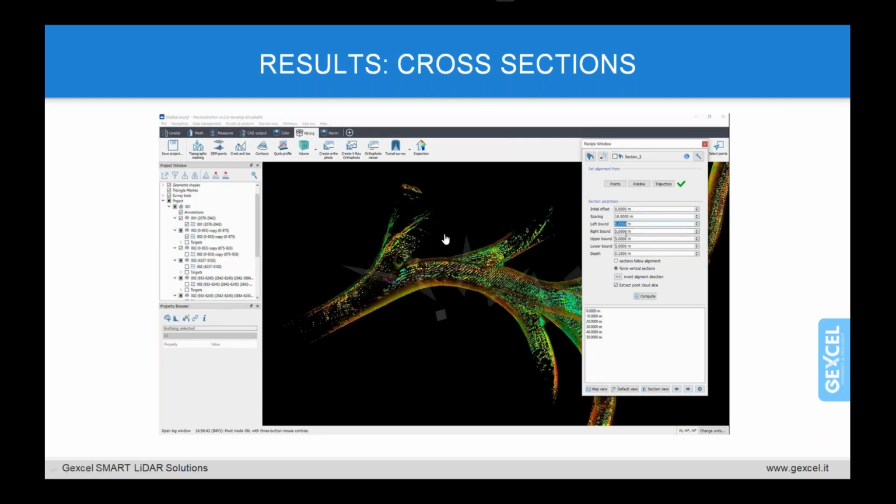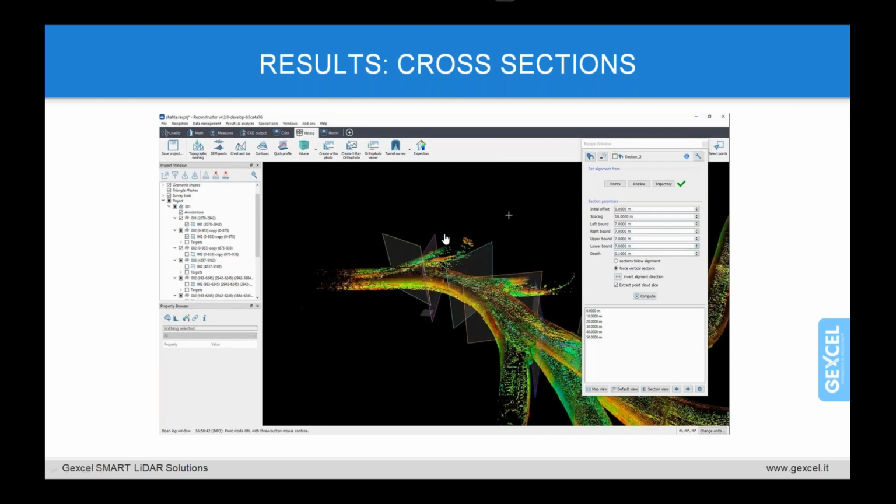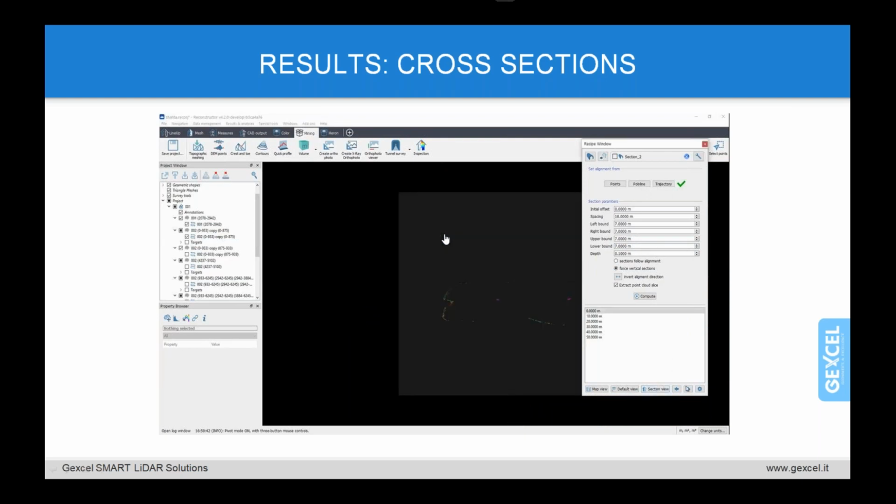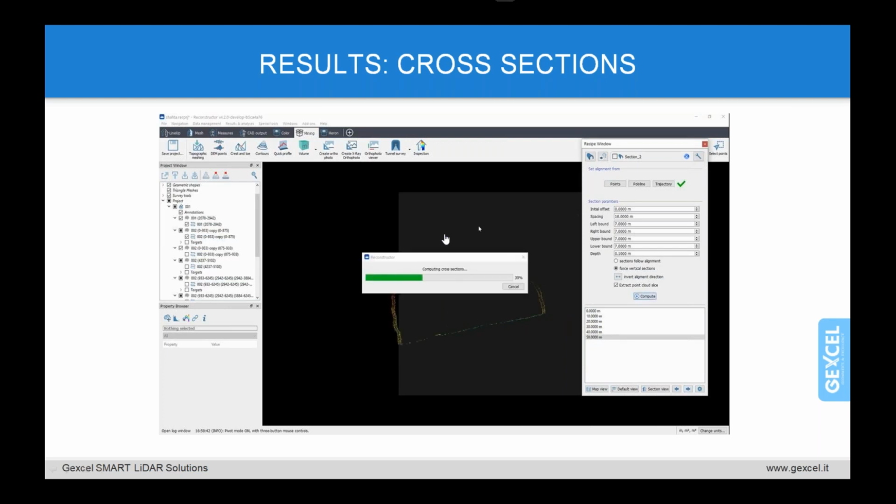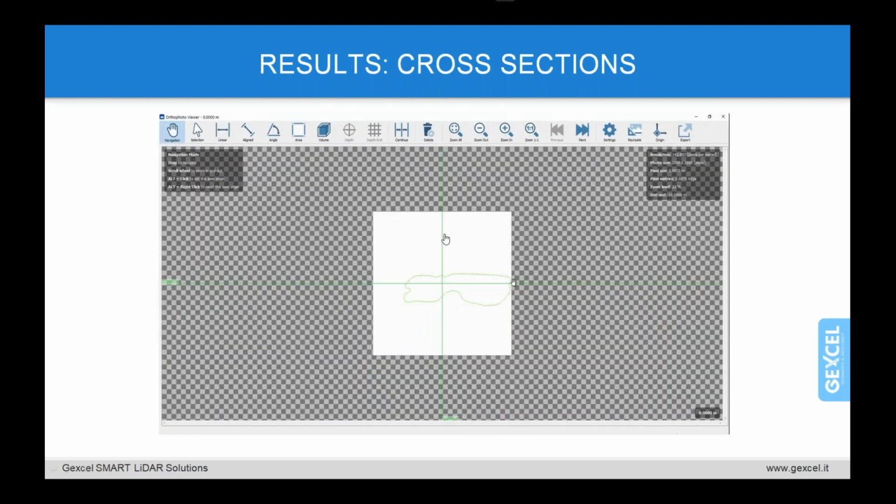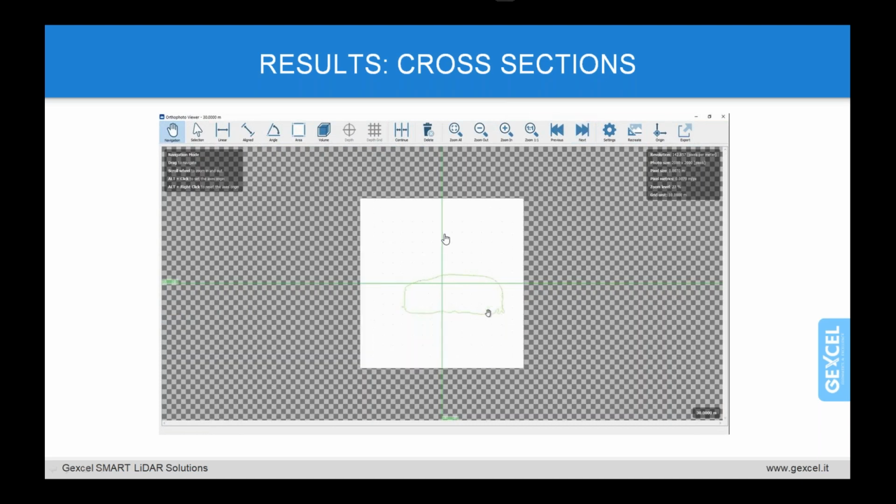For example, if the section plane does not properly fit the dimension of your tunnel, you can change it. You can decide the spacing between the sections. Again, you can check with this dynamic preview if the section is well extracted, and then you can always check the result in the 2D view. Of course, all of this information can be exported to AutoCAD.